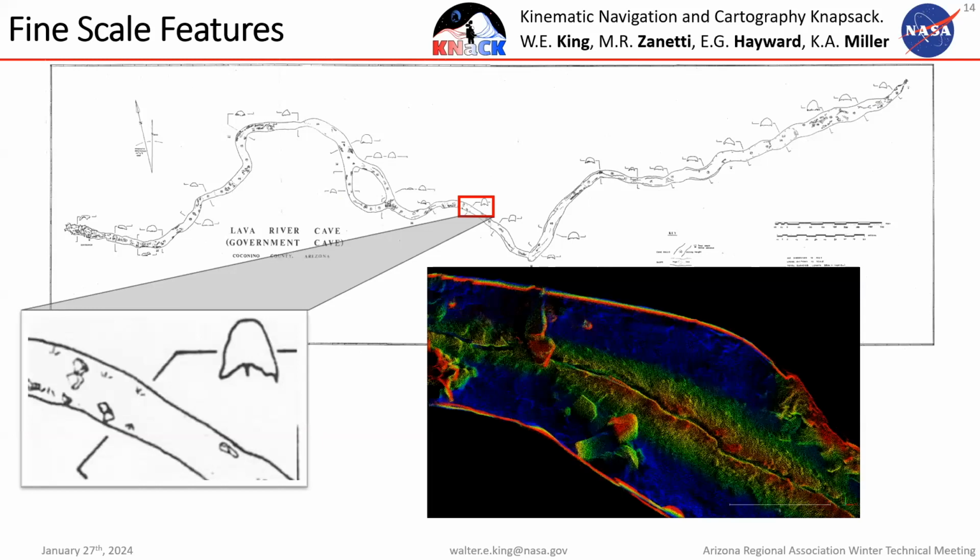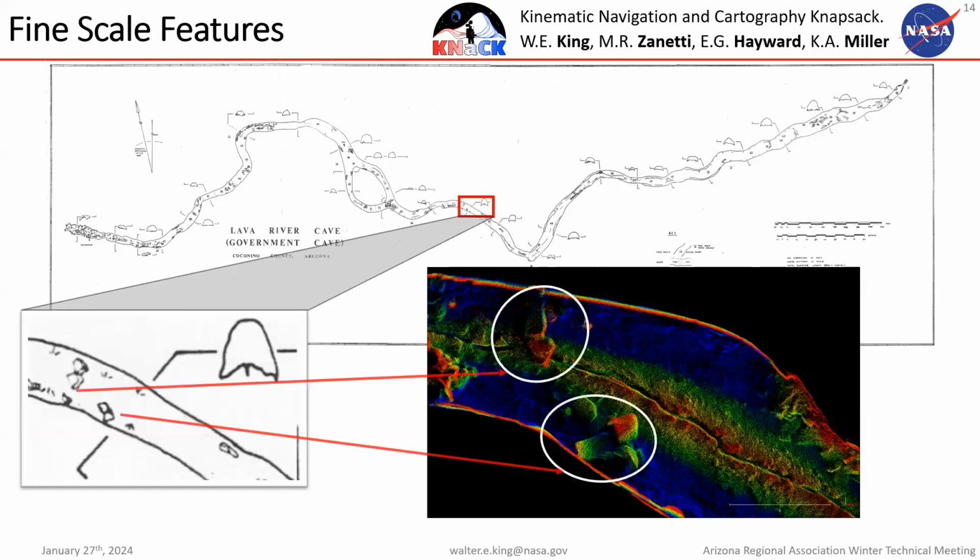Again, you can see that these boulders are visible in both, but something that's picked up on the LiDAR scan that isn't included in the paper map is this long fracture that runs down the middle of the cave. And we all know that what actually makes it into a sketch is kind of subjective, at the discretion of the sketcher.